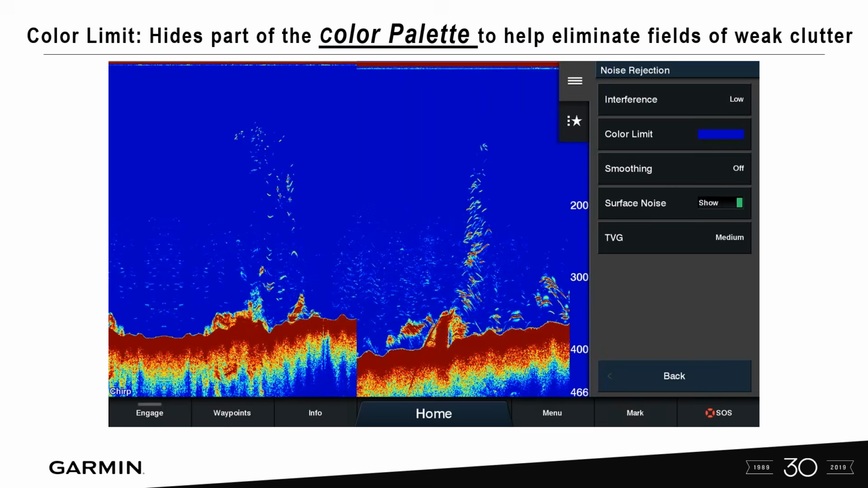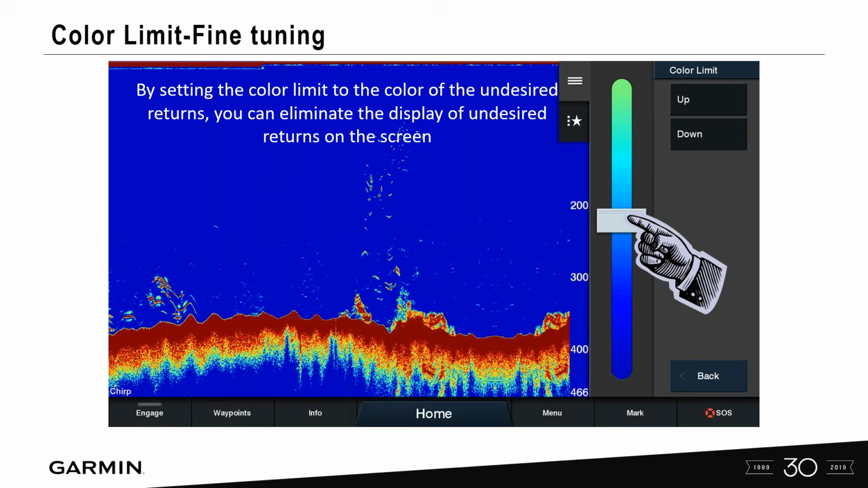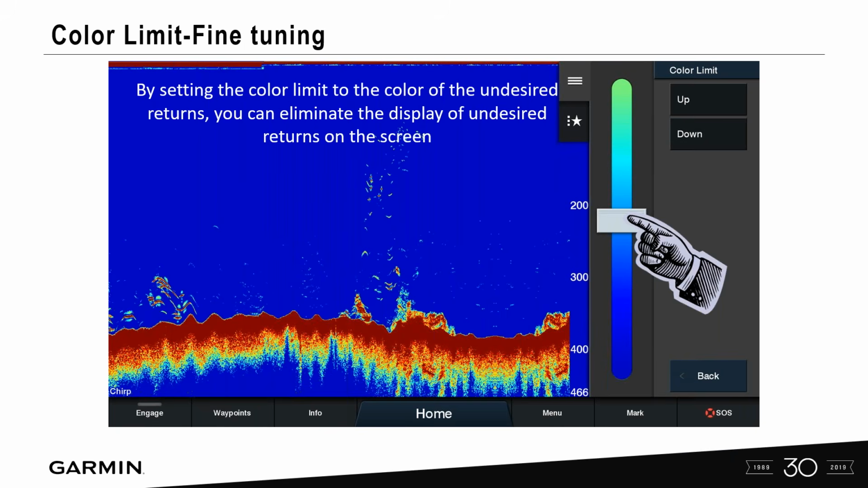Color limit. What this actually does is hide part of the color palette. So if you have weak returns, you might want to hide those, because that's information that you might not really care about or need to see, so you're going to hide that particular information. So we can go into color limit, turn that on, and if you notice here, if I turn it up one, you're going to start to see it starts to clean up the screen here.